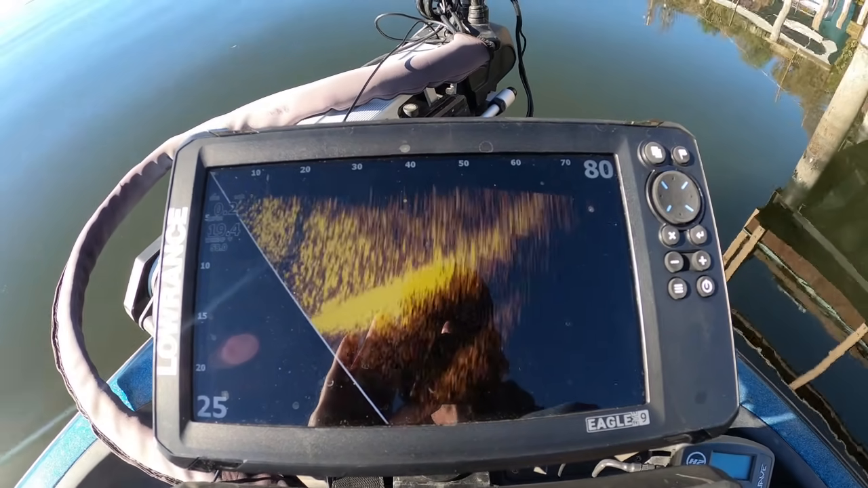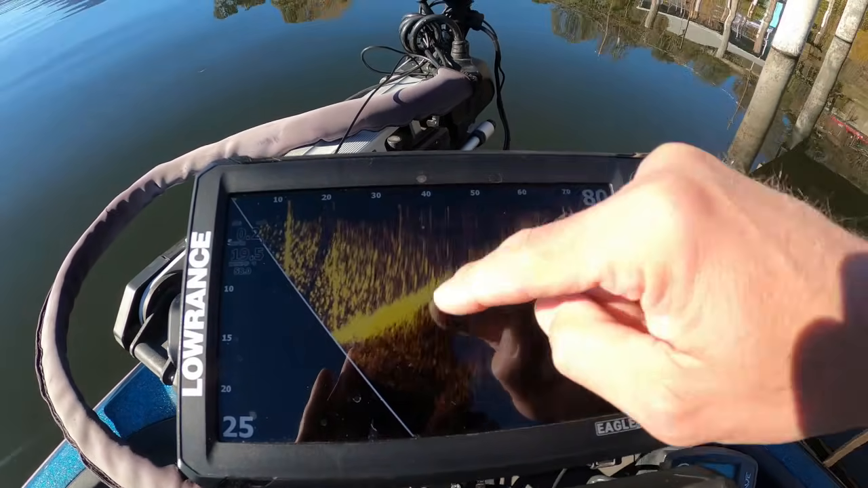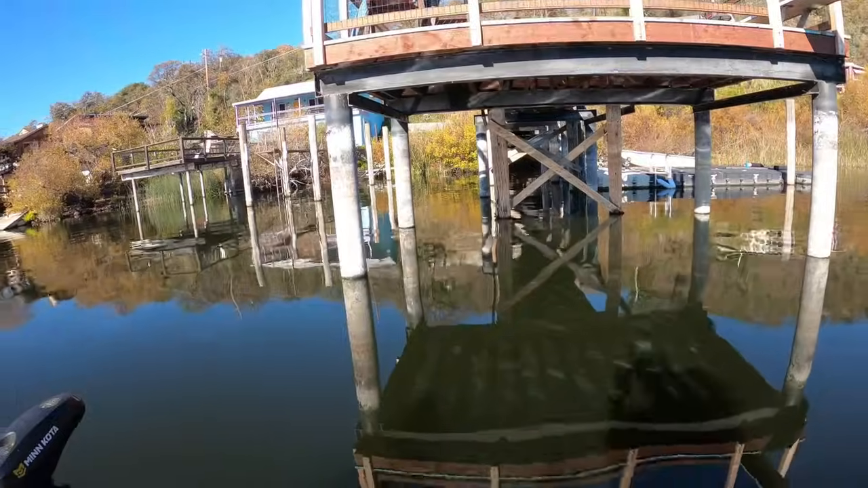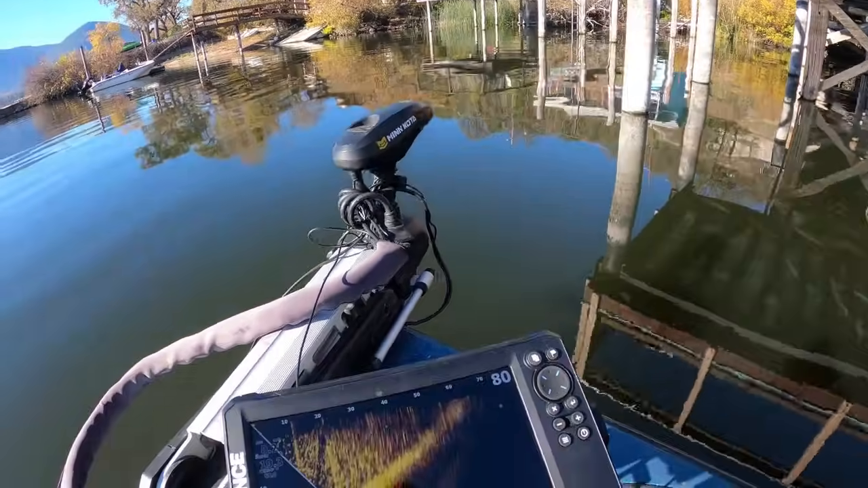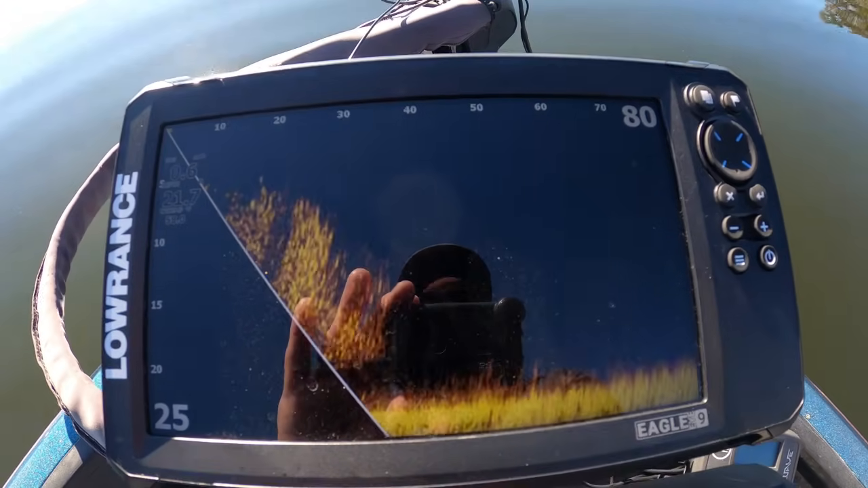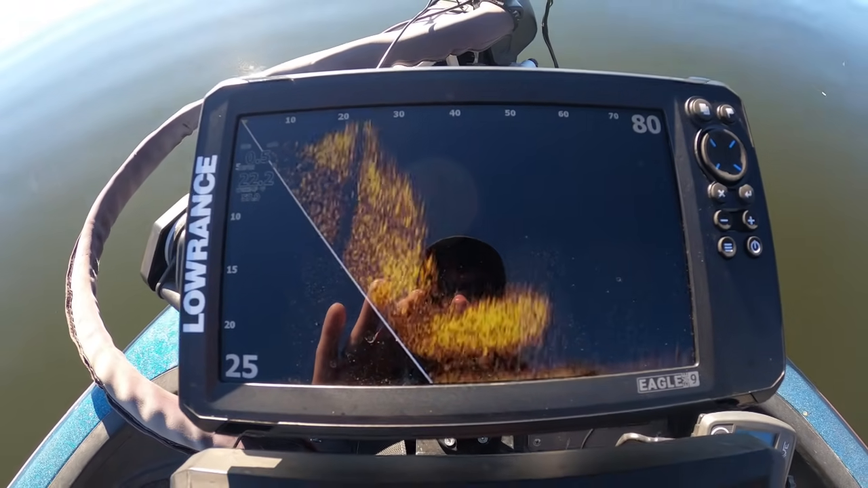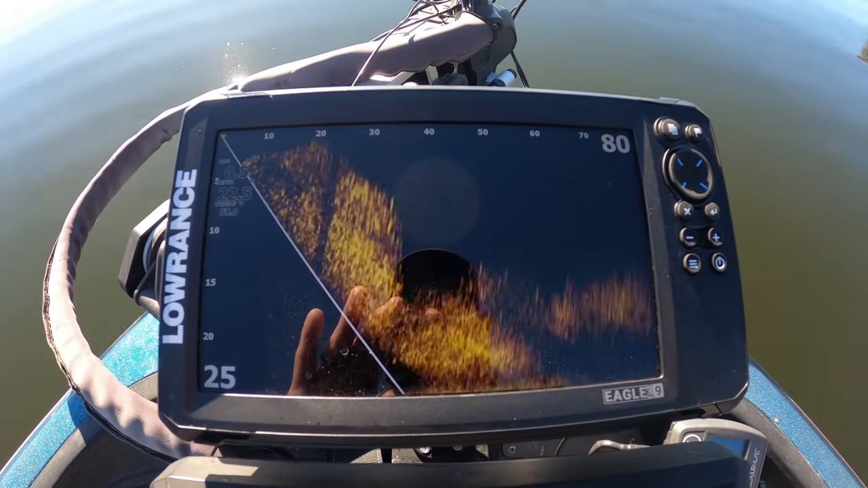As I continue to pan right, I start to see these solid bars. Well, I'm right next to a dock, so that's what I'm looking at there. I'm going to come out more into open water. Pan a little bit over. There was some suspended fish.